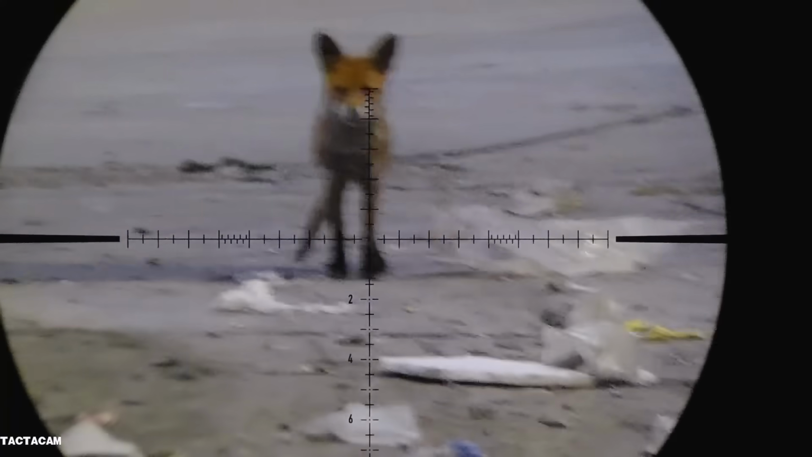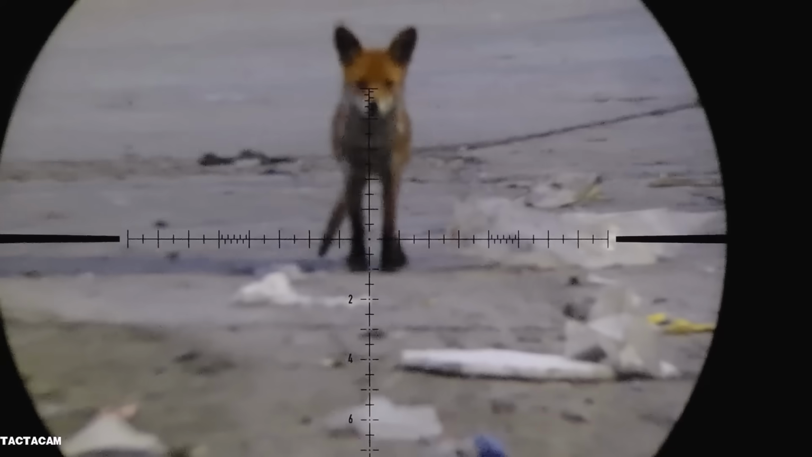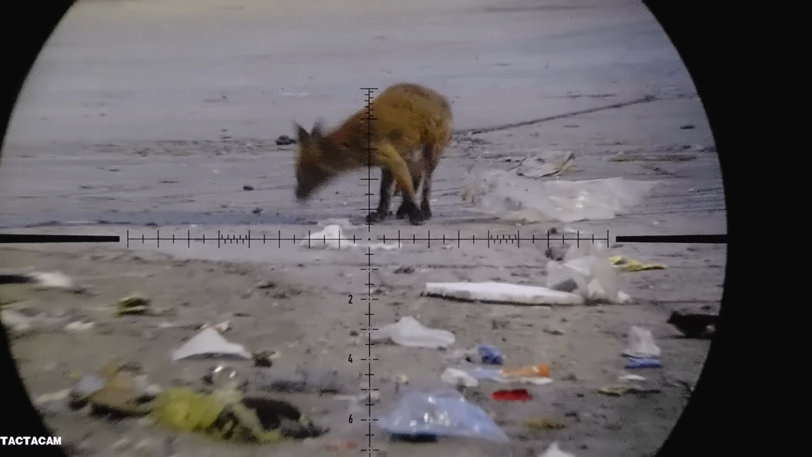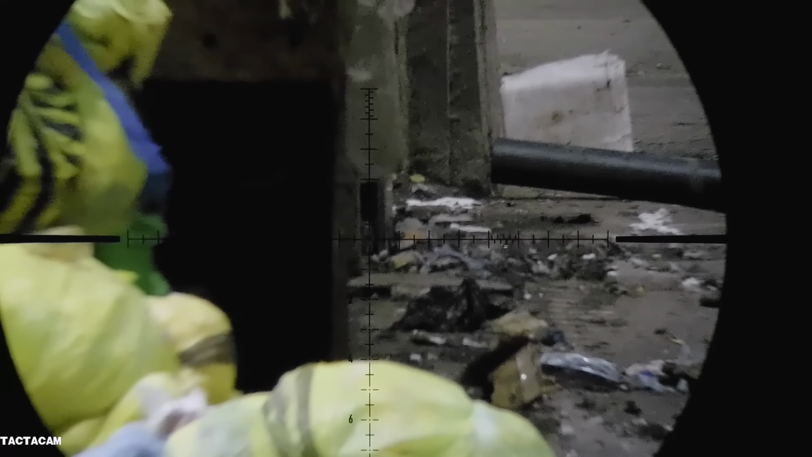And yeah, look who's watching me again. This fox does seem quite tame, to be fair. It's a bit manky, but I don't know, who cares, it's doing no harm. Another rat here, keeps coming out. I'll wait again for the right moment, and down he goes too.